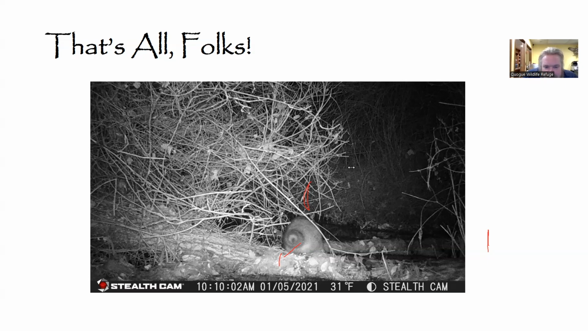Got a few more questions here. So another one, any sightings of barn owls at the refuge? As far as I know, no. I know we do have, of course, the saw-whet owls, the little guys that our director Mike was lucky enough to get that video of.